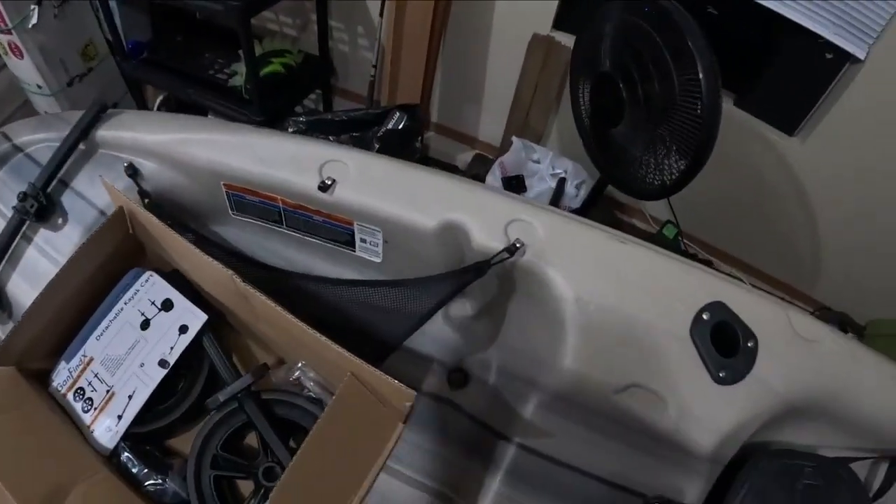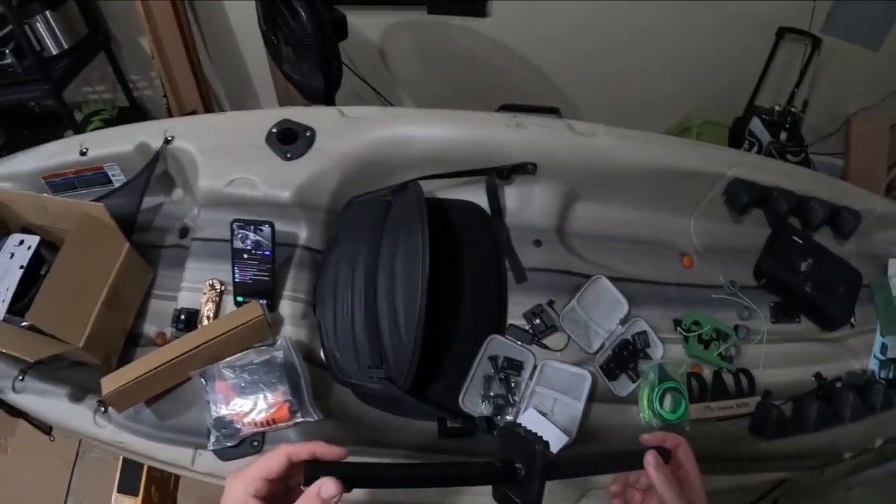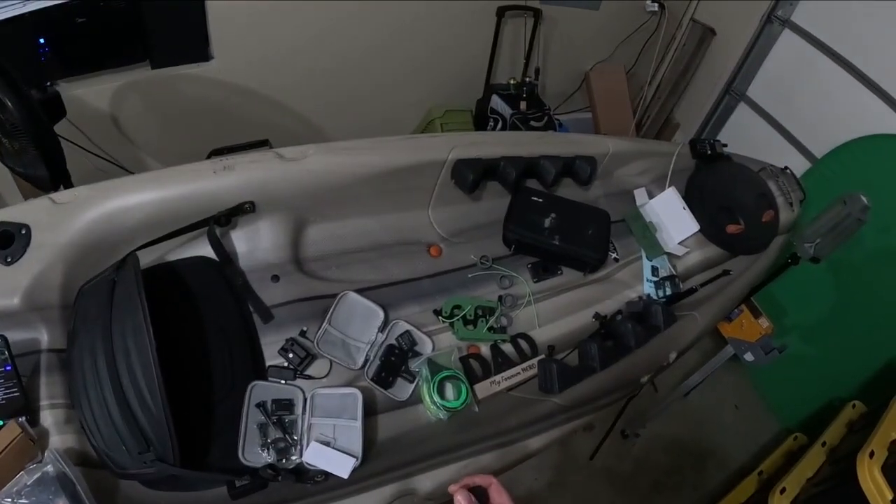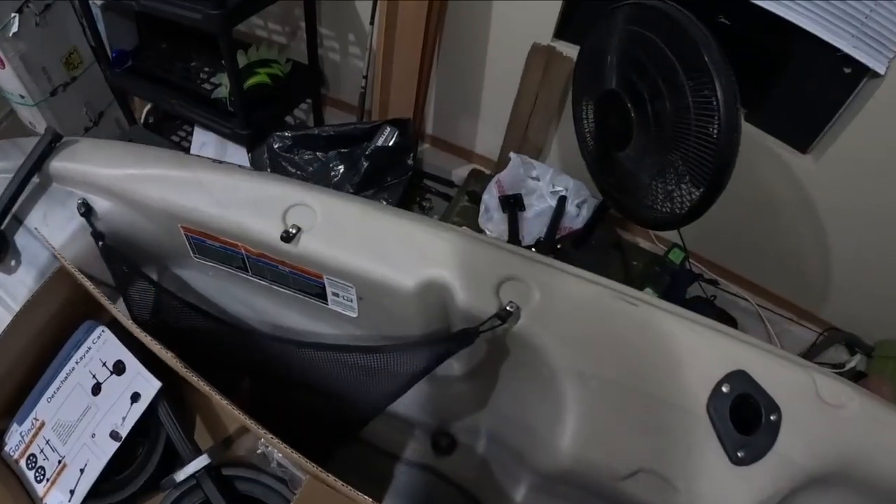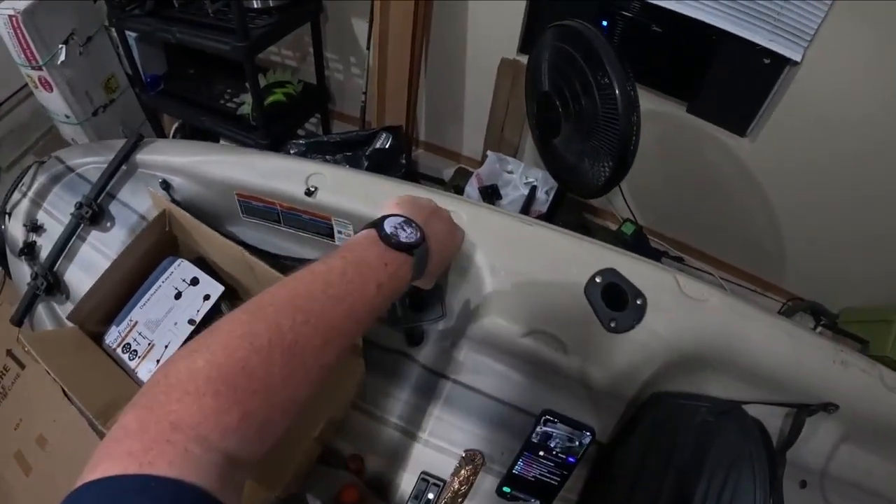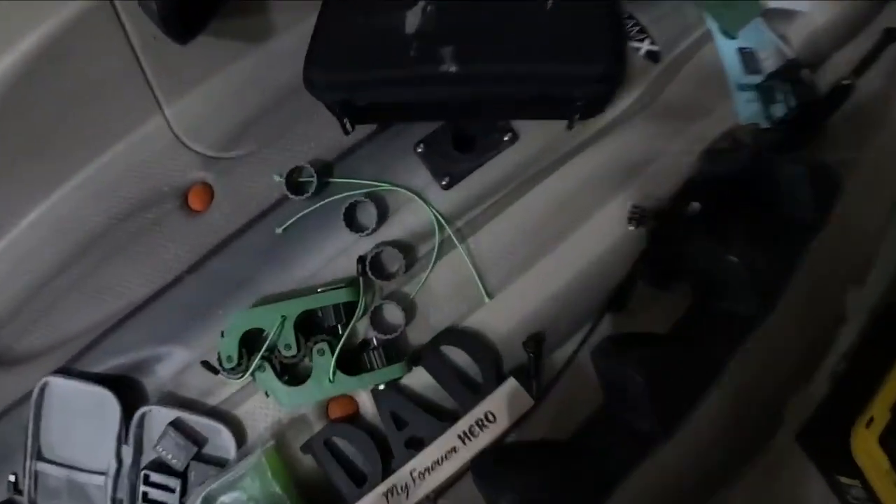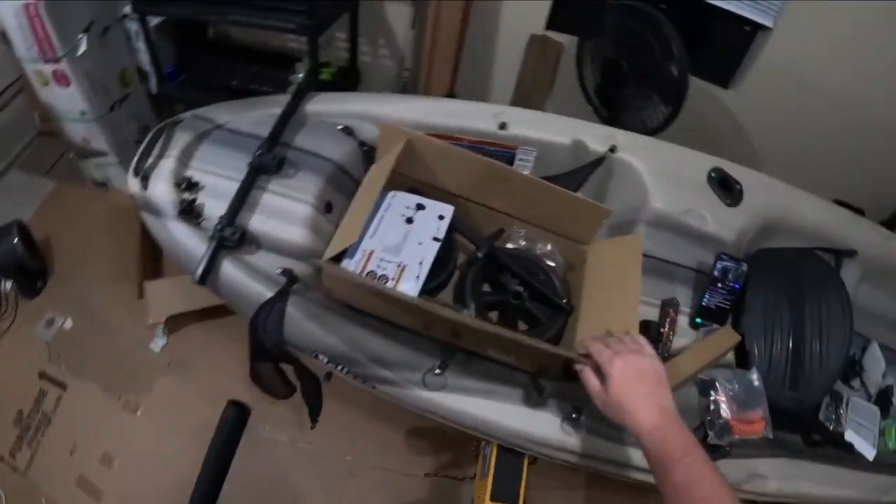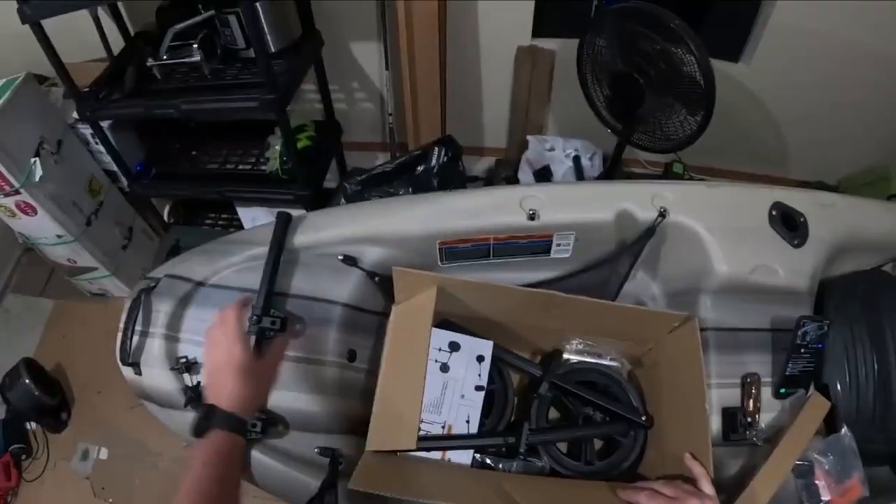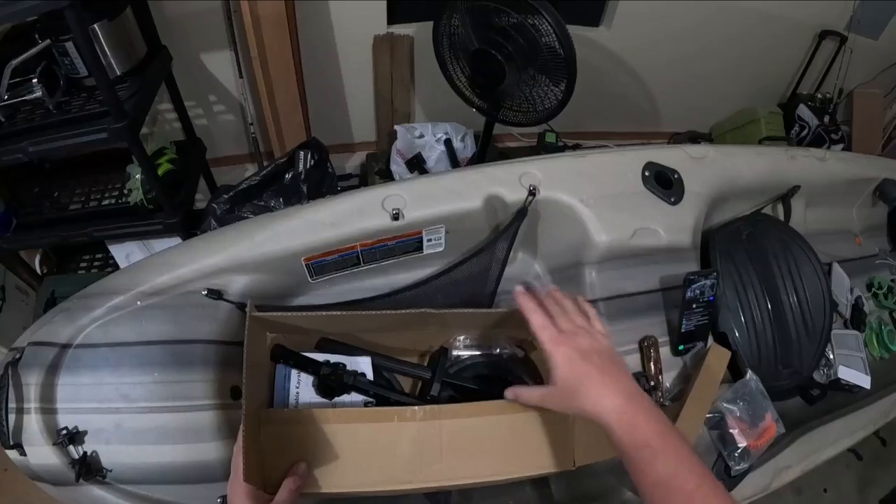Now I could do a couple things. I'm probably just gonna send it back and get just the cart and not the scupper plug. I thought they would fit down in there, but they're not going to. I don't think there's enough of a hole here. So this one's gonna go back, and then I'm gonna get a cart instead. Not a big deal. It is an upgrade, but it's not a big thing.